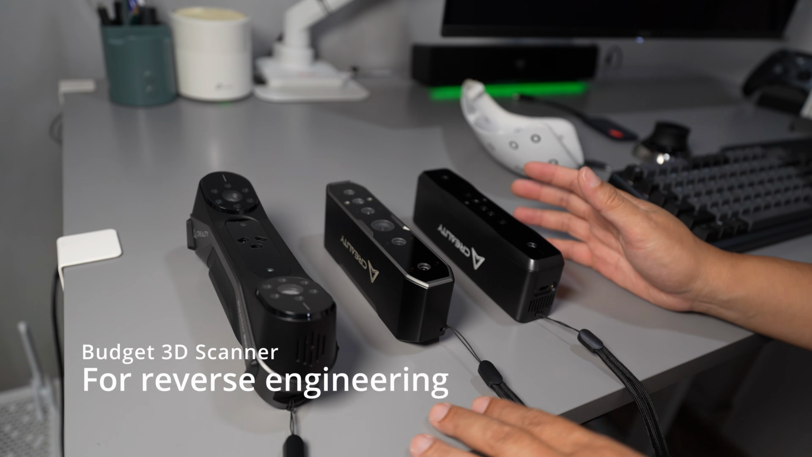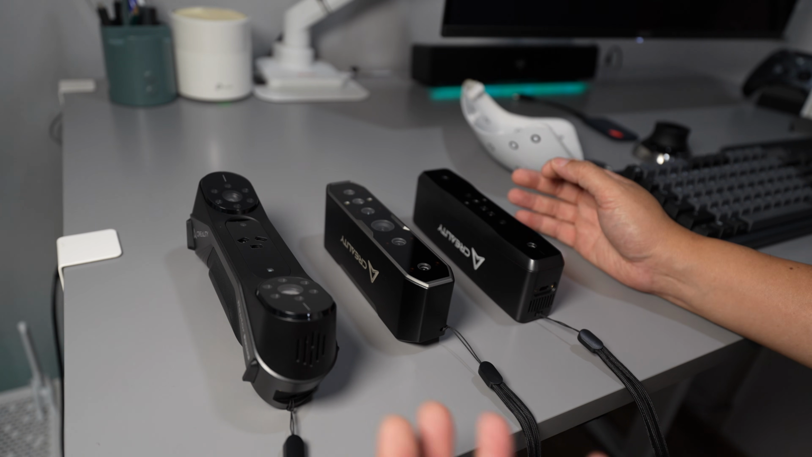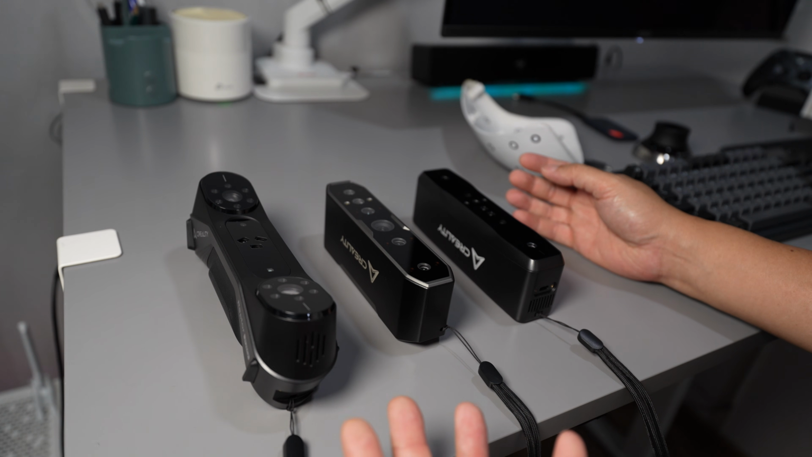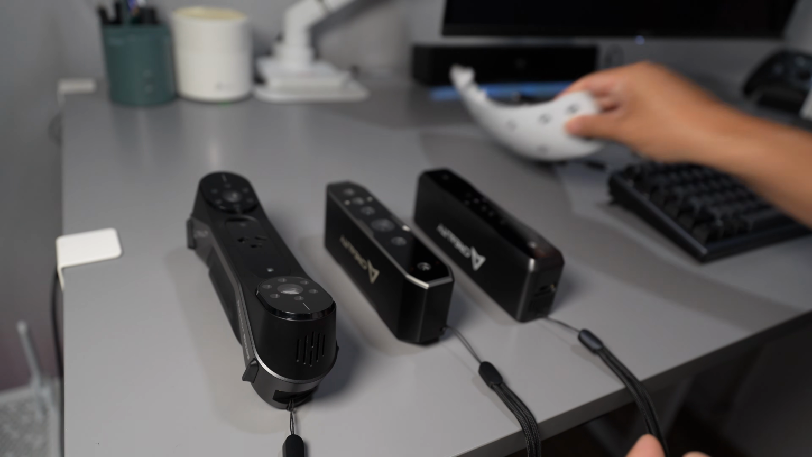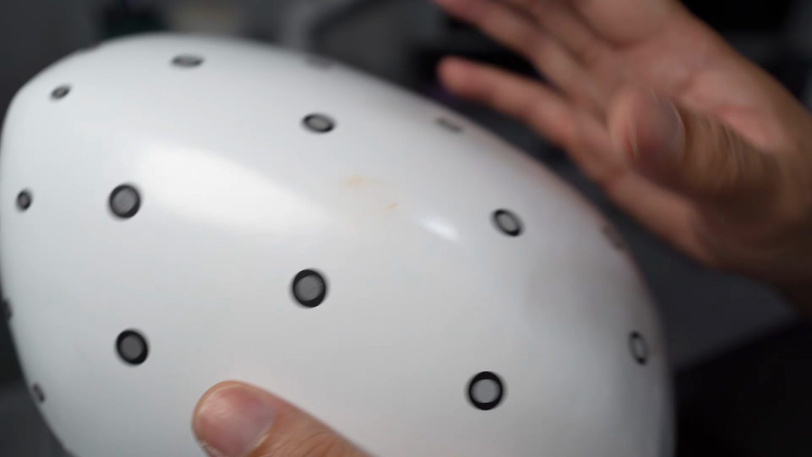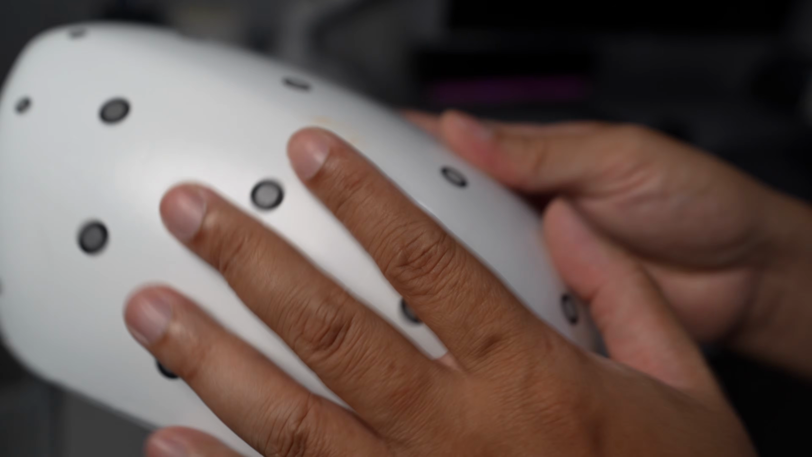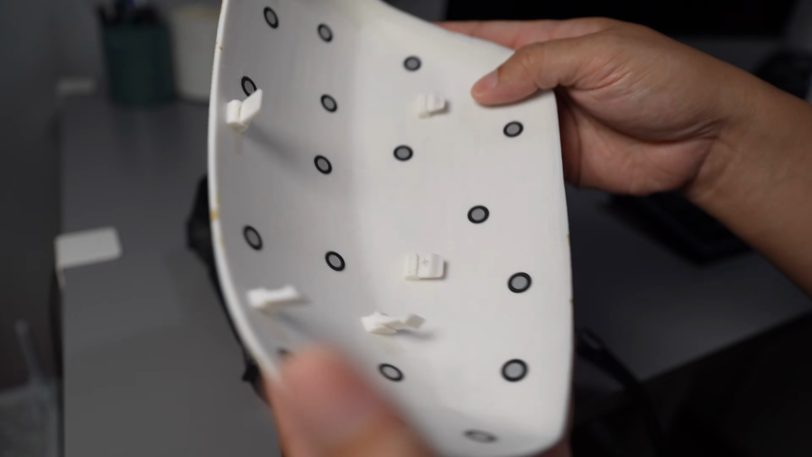Hi, one of the most frequently asked questions: what is the best budget 3D scanner for reverse engineering automotive parts, especially thin shell plastic like this? If you're going to do a part replacement of the plastic trim in your car, it's going to come out in the form of a thin shell.